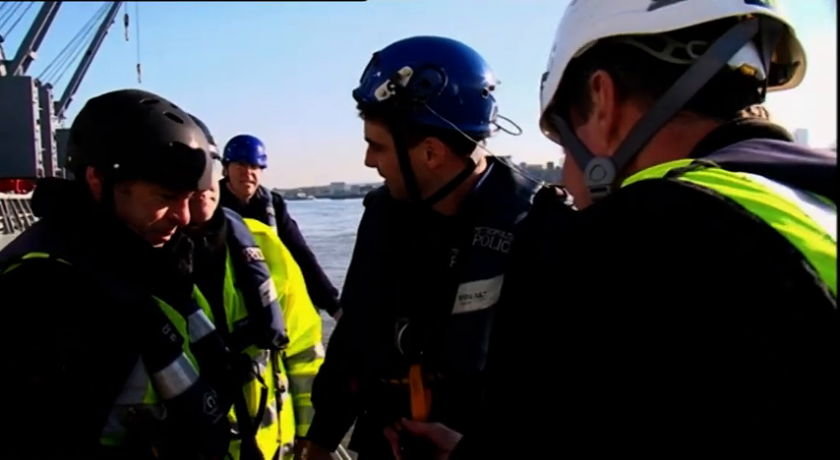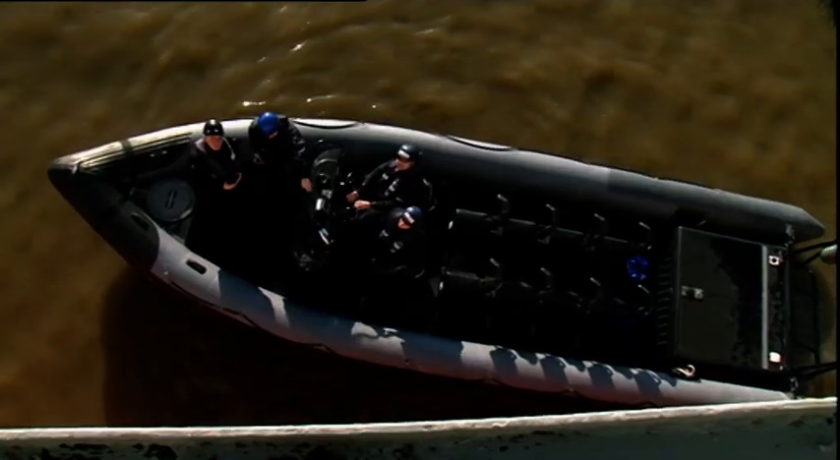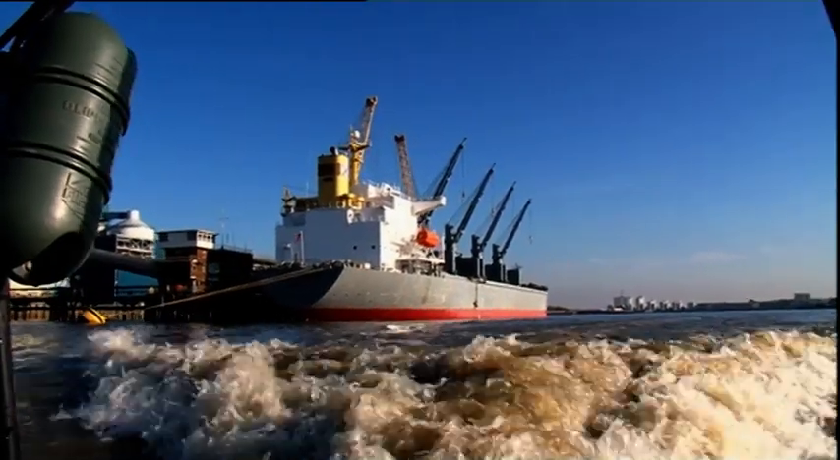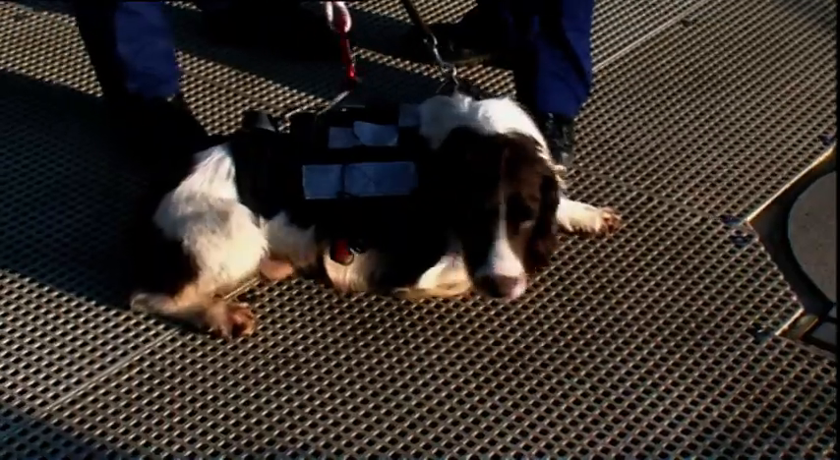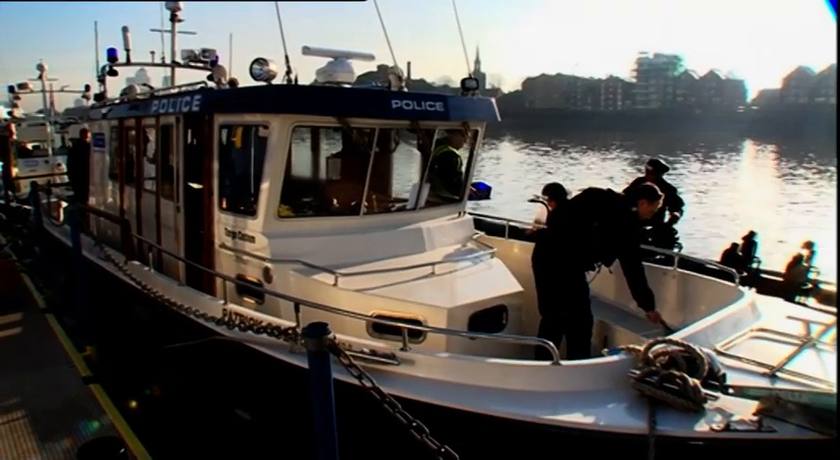Excellent. Nice one. He's done extremely well. Good technique in climbing. So as far as we're concerned, we're happy. Elated. A lot of relief I haven't let Paddy down. Good technique, but no passing to the unit yet. It's Paddy's turn to prove he has the legs for it. Sea legs. This will be the first time Paddy's set a paw upon a boat.